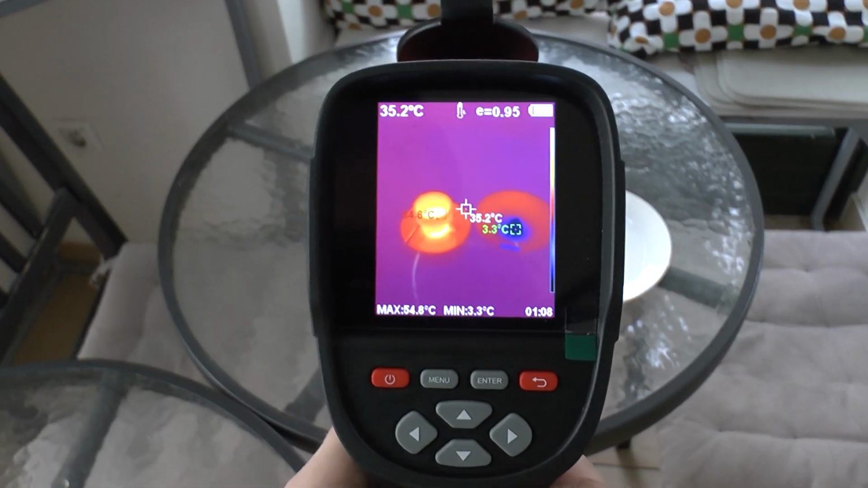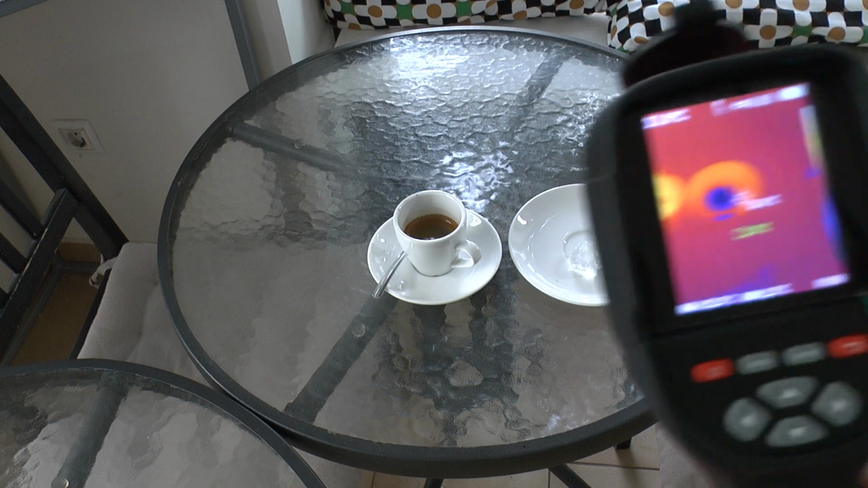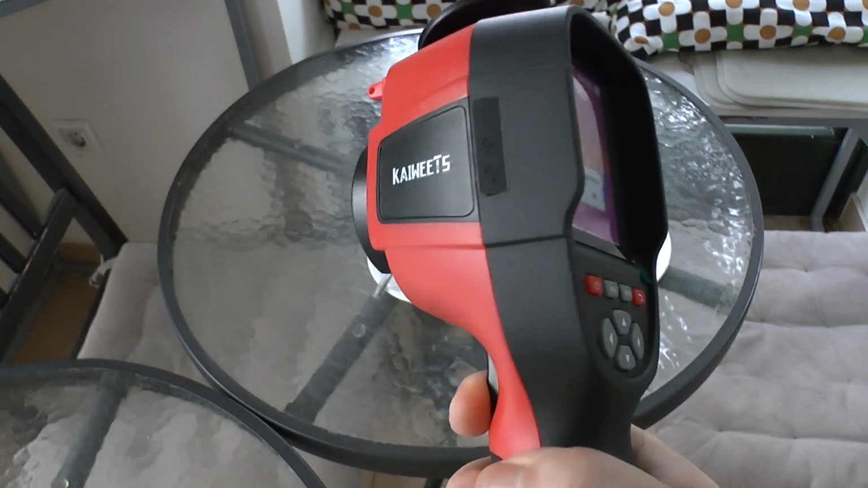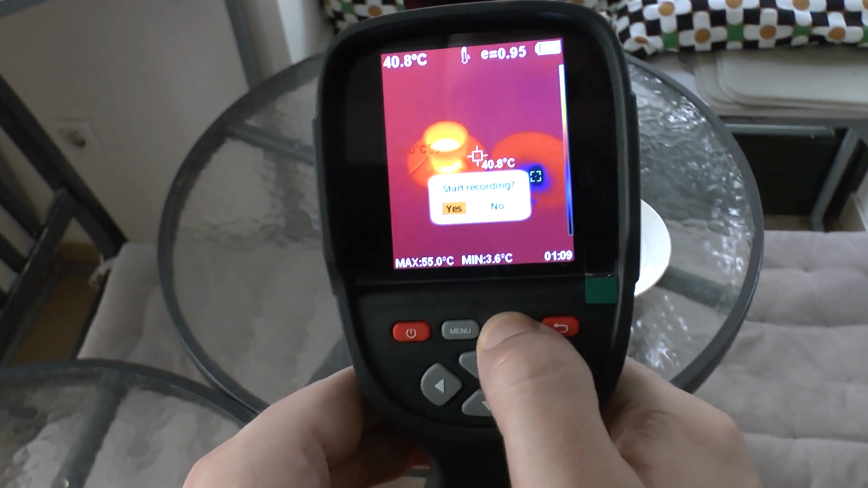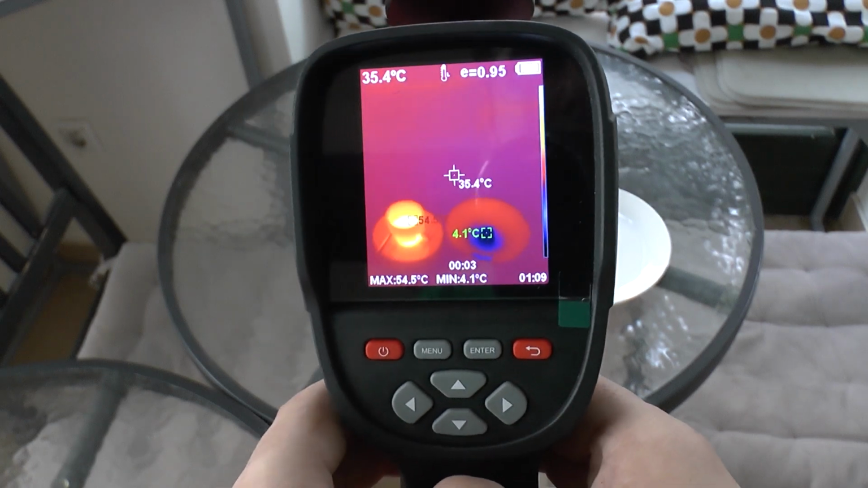As the next test, we have an ice cube and some coffee. And now we want to make a video. So for this, we push and hold the trigger button, and then the camera asks us if we want to start recording. And now we say yes, and only then the recording starts.